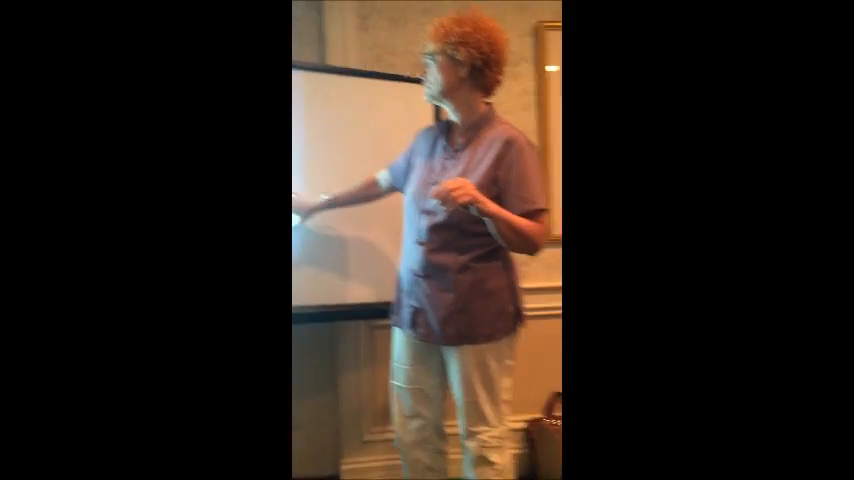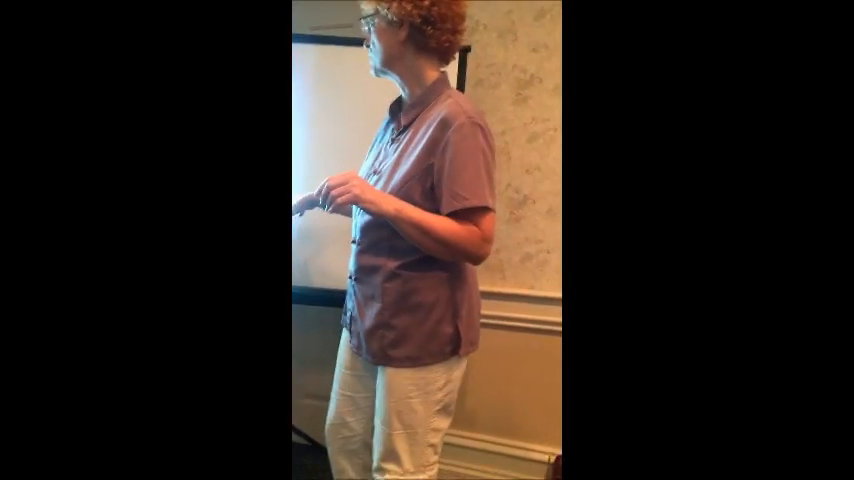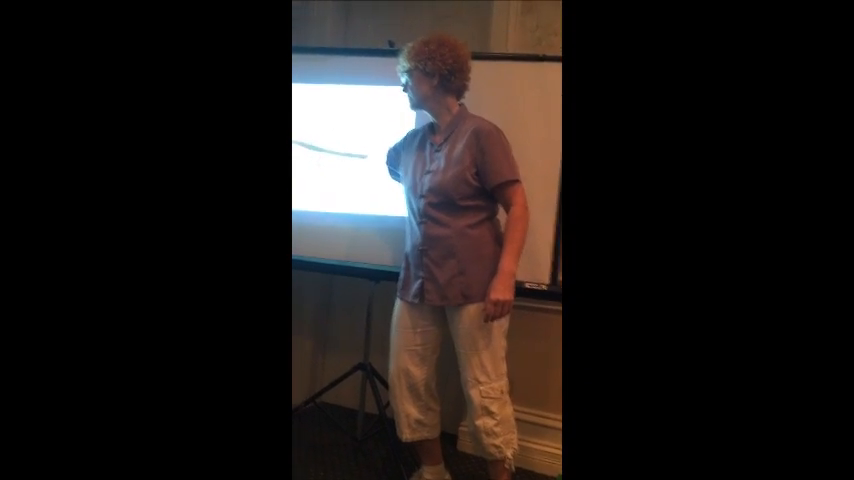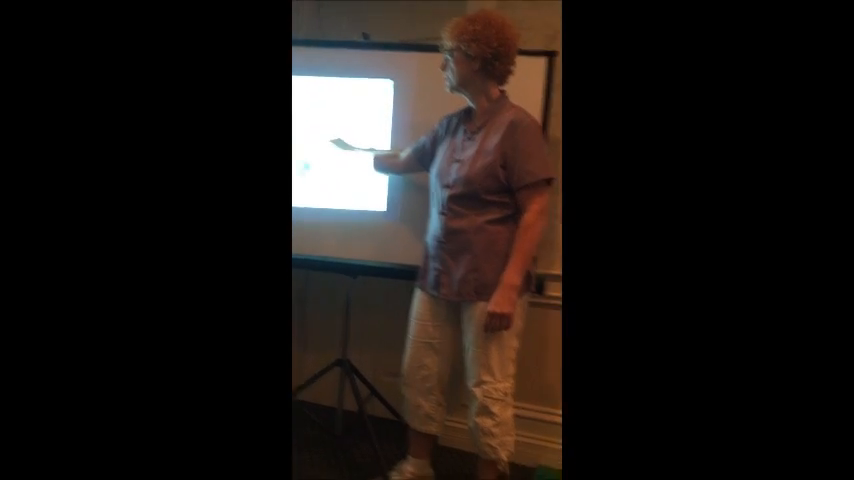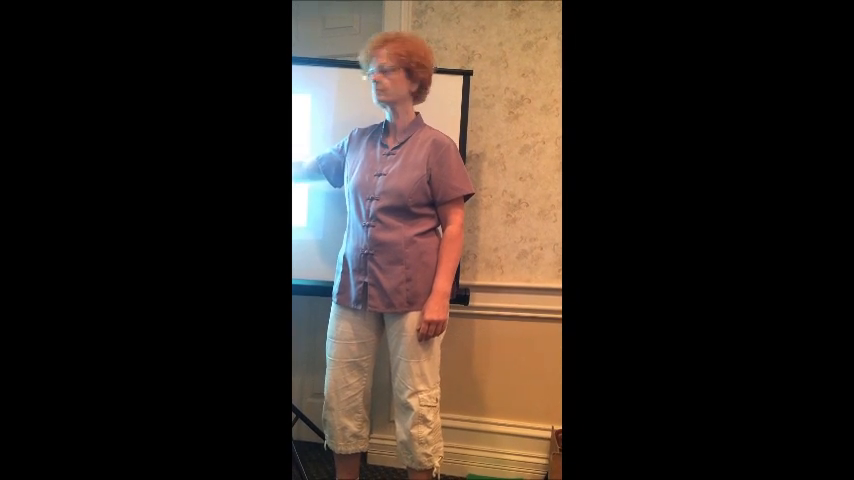This is a poor, fuzzy picture, so the pictures are much clearer than this. But we can see these are two scans of the same person taken 6 months apart and show that her cancer is advancing. You see here in her left breast, there's no heat at all. But when we go over here, you can see the difference. And that was only in 6 months.